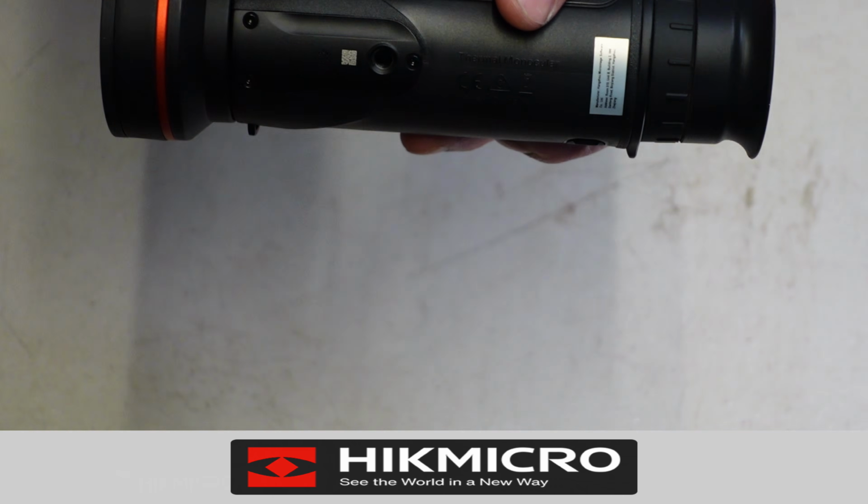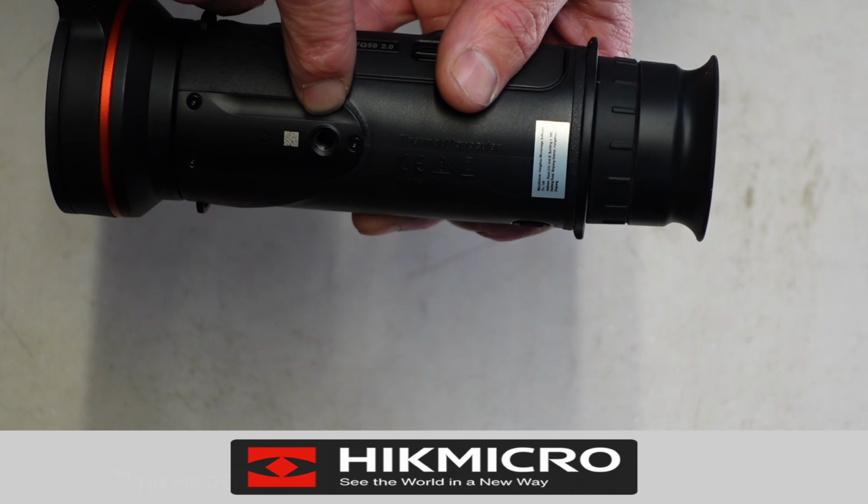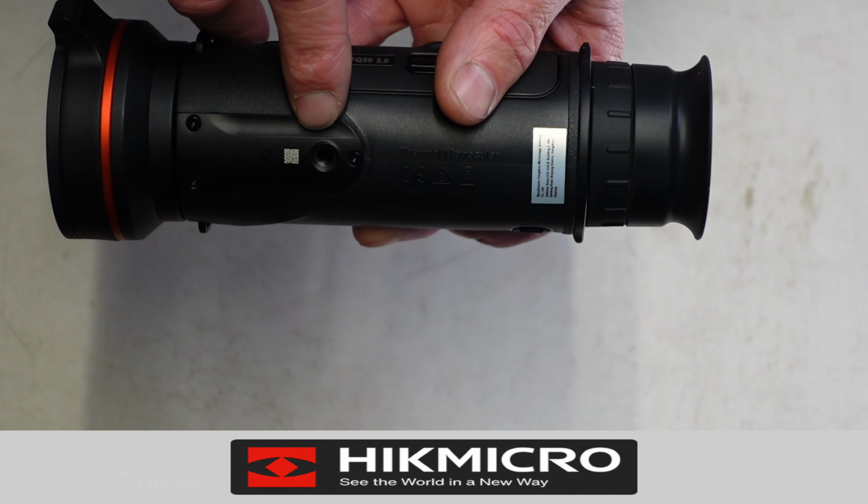Finally, underneath you have your usual remote mount for a tripod, or as I use it, the remote mount for my camera.